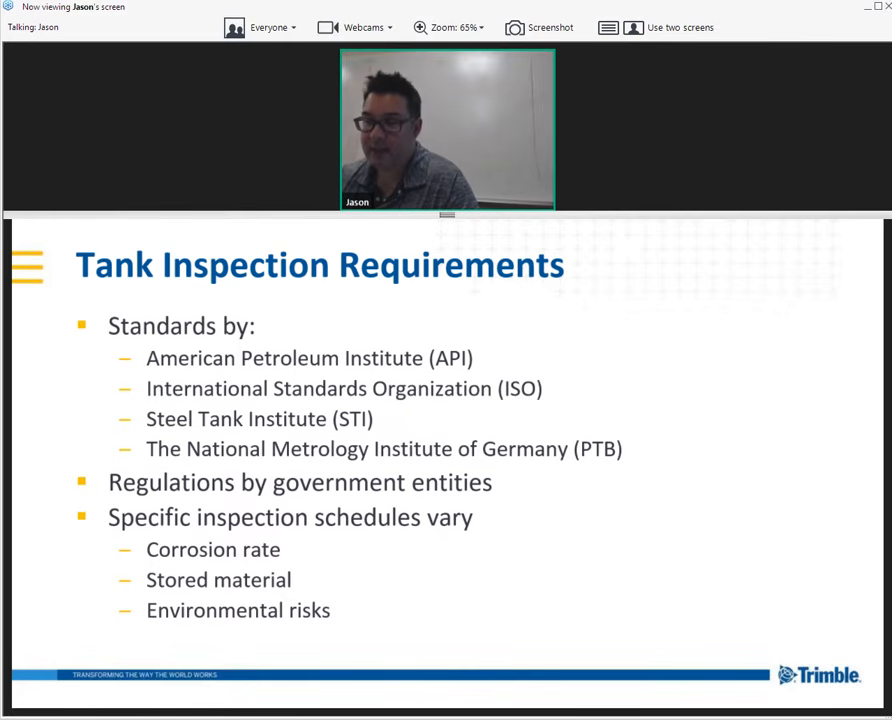Now, on the inspection side, the standards are a lot more lenient. They don't care what instruments you measure. They just tell you what you should measure and how to go about measuring it. So that's why we have a lot more inspection tools inside of Realworks than we do for volume calibration. Anyway, so I think I've covered this.